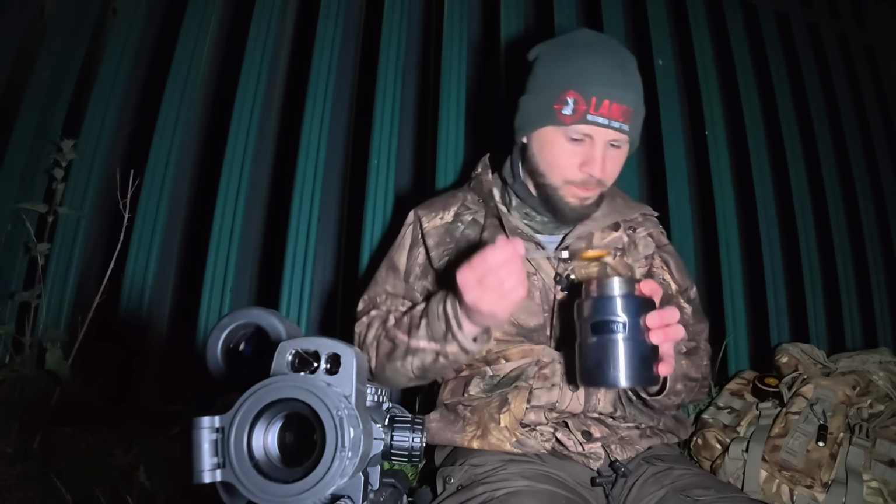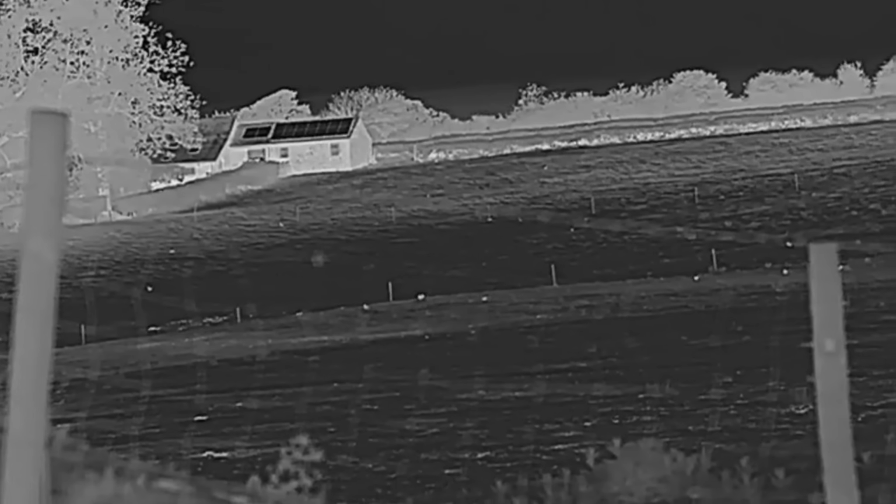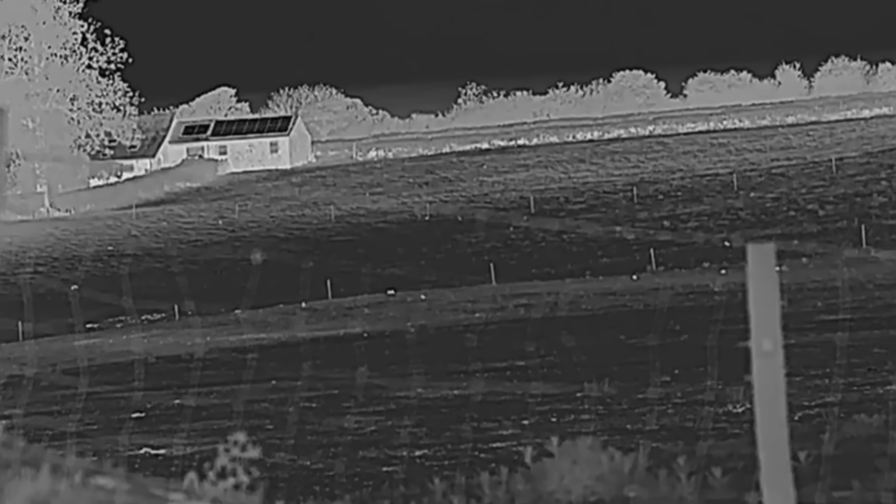Just in case you're wondering what soup I'm having tonight, this is tomato soup. Just as plain as you like. I think after this I'm probably going to move somewhere else, see if we can get some more rabbits in a different location. Just seems a little bit quiet around here.